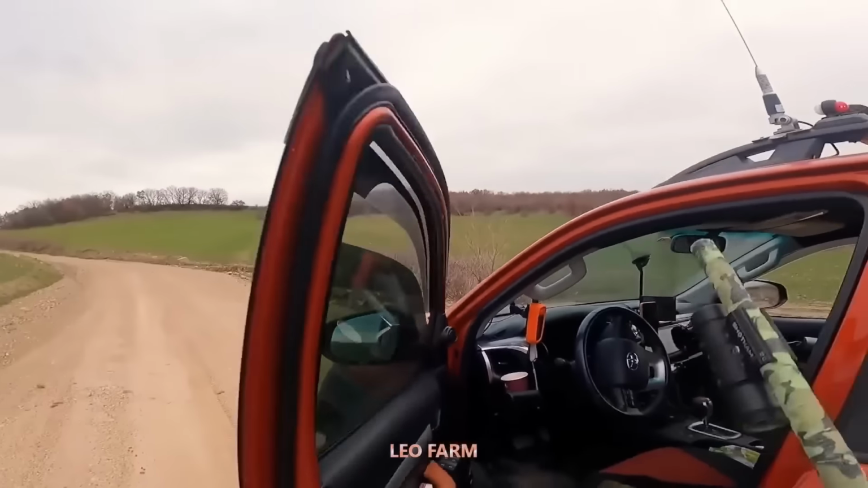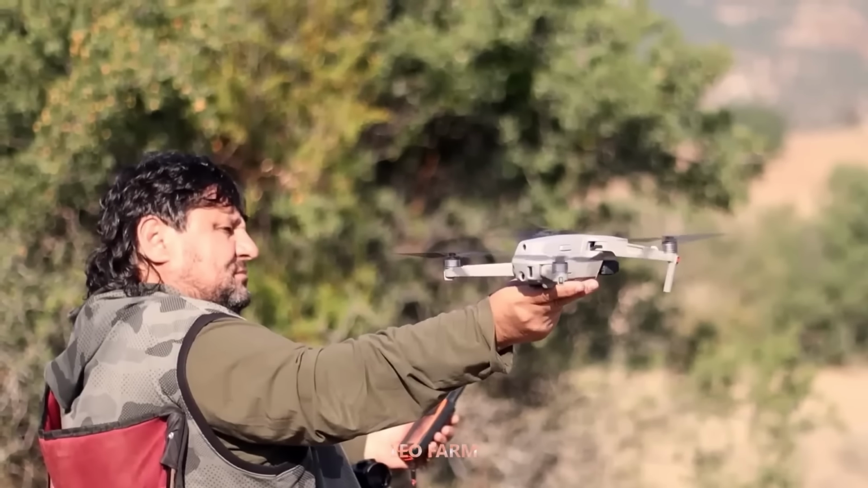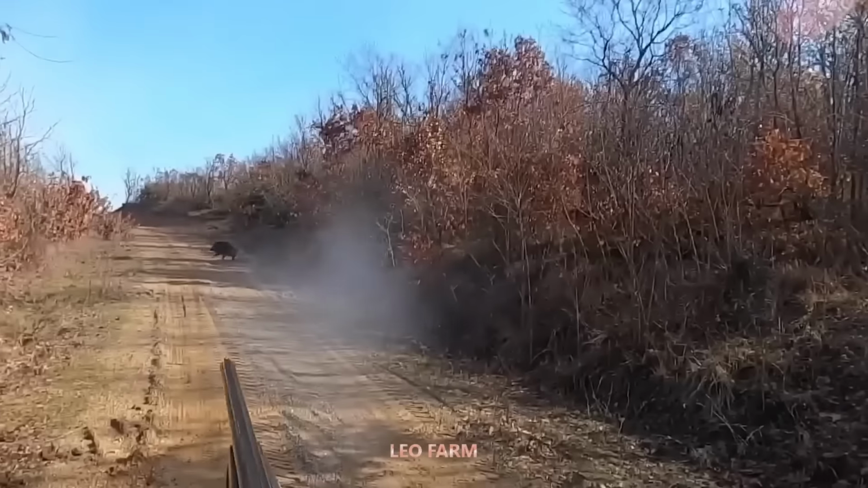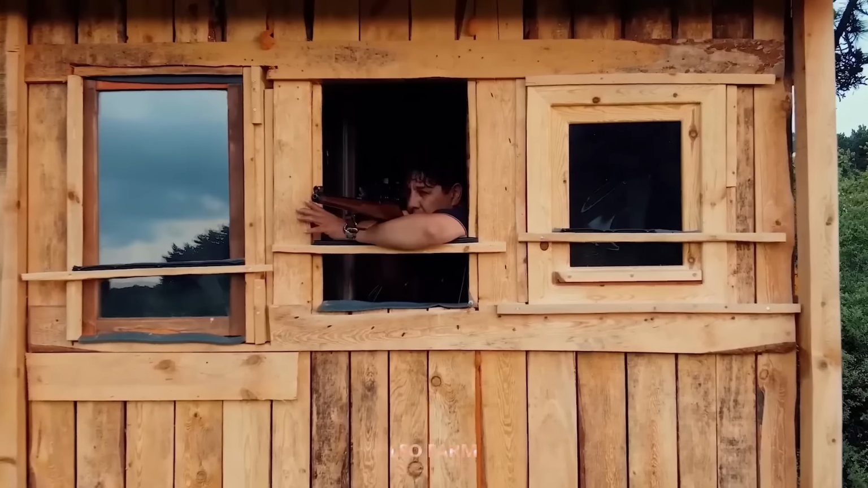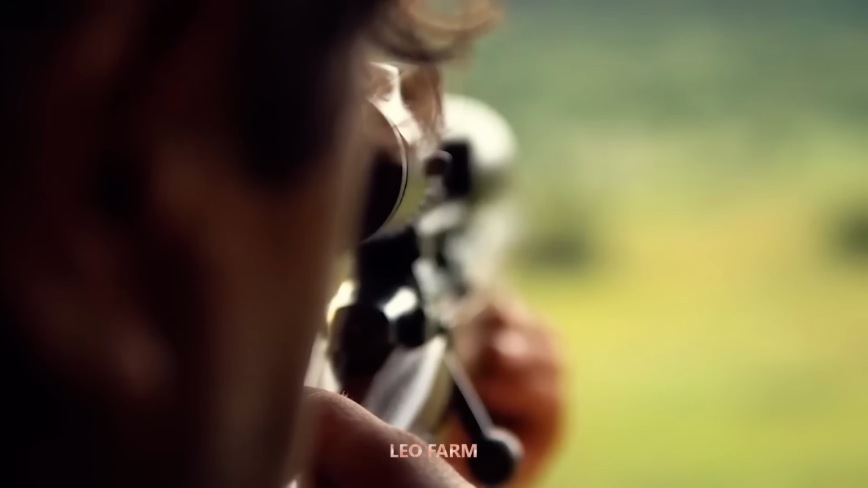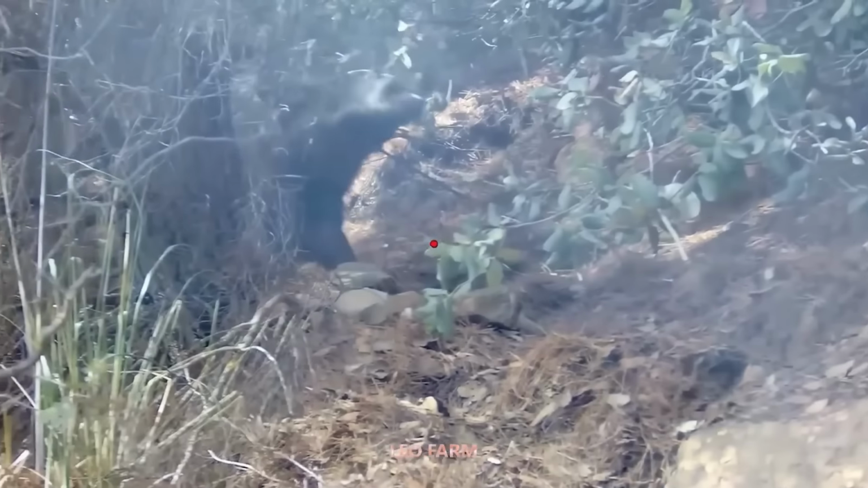After a midday break, we moved down to the plains where tougher, craftier targets lurk, masters of hiding who demand the teamwork of an entire hunting squad. From the watchtower, my teammate David wasn't just observing the beast, he was guarding the peace of this land. When the intruder appeared, there was no hesitation.